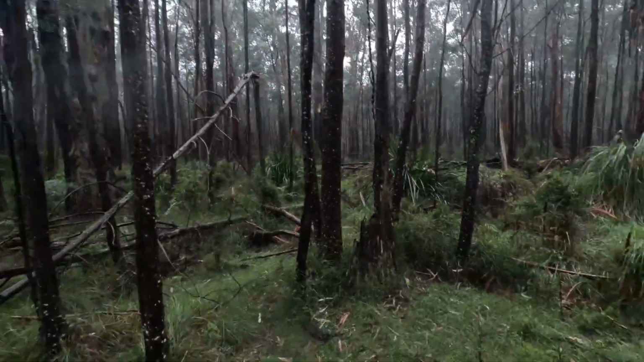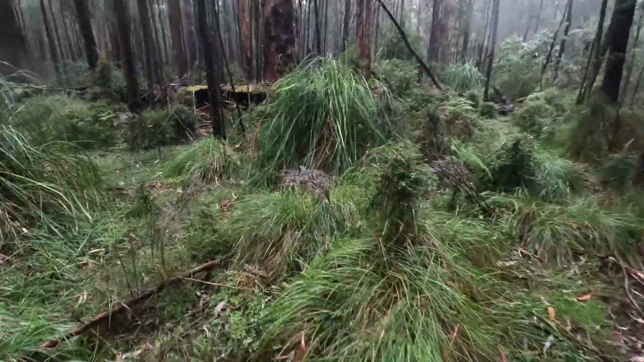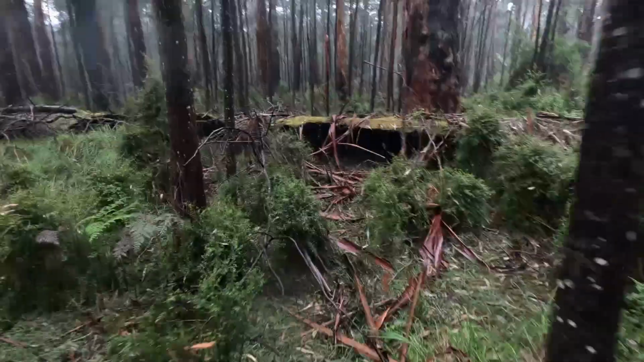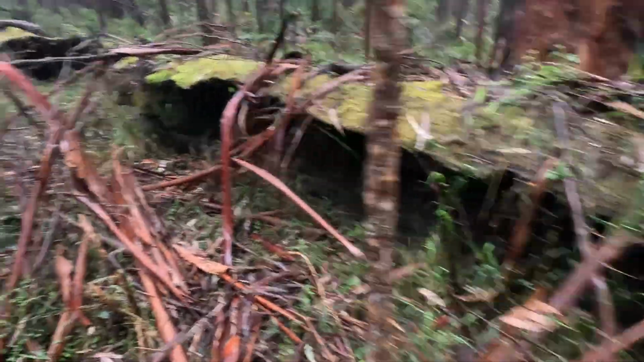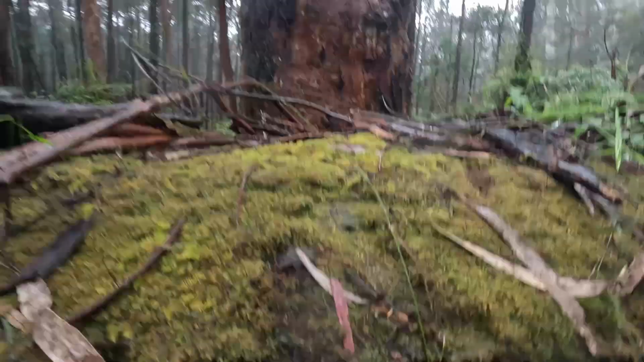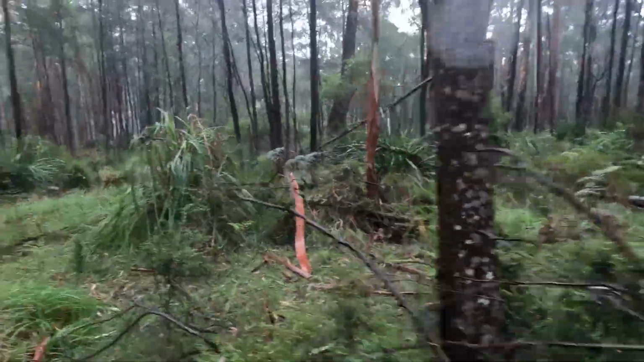Broken trees. We did have a storm last night. You can see the rain, but there were gale force winds at some points last night. Look at this, for example. Yeah, that's nice bedding in there. Good job this camera is waterproof.